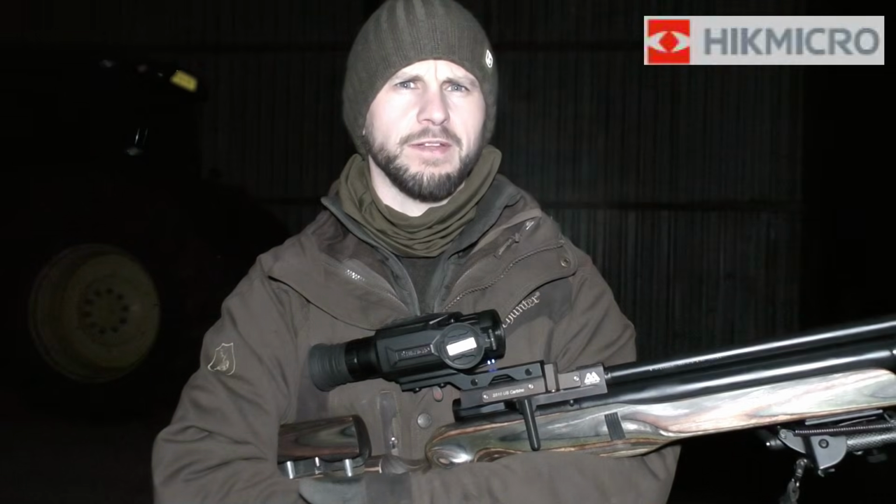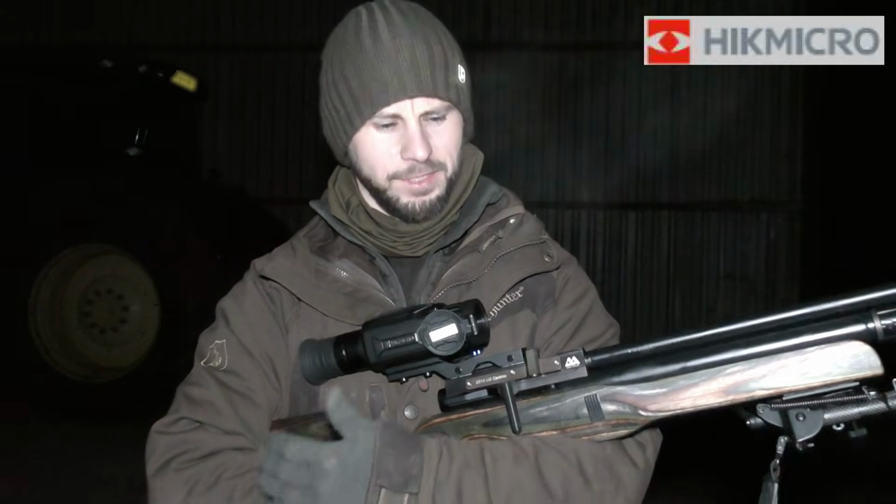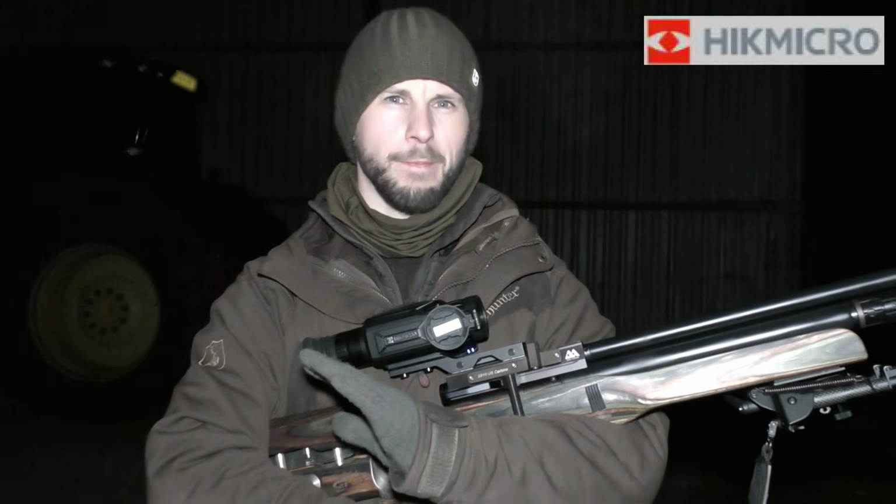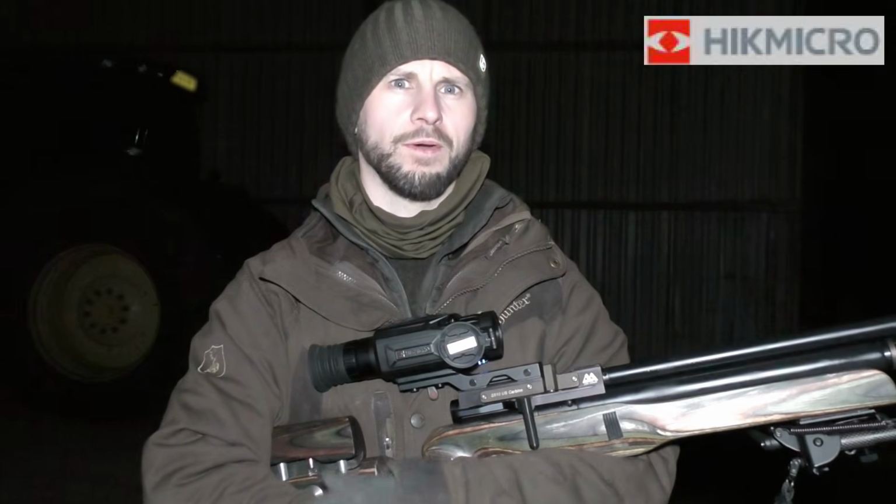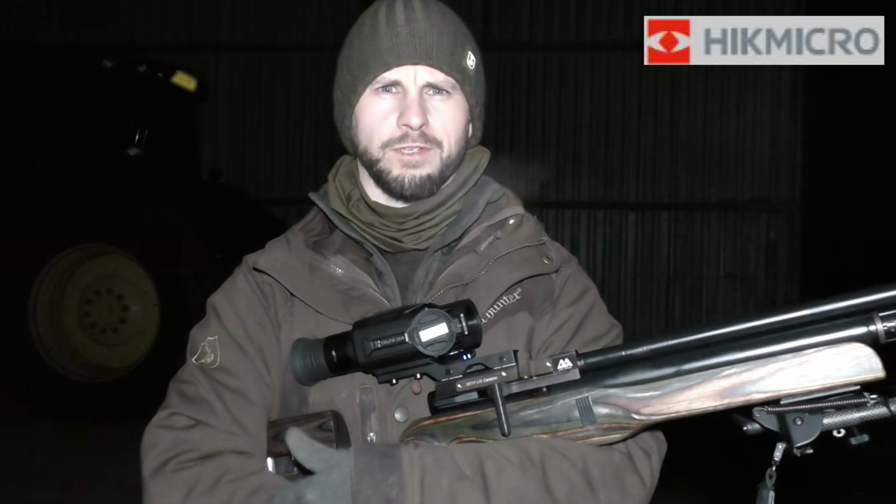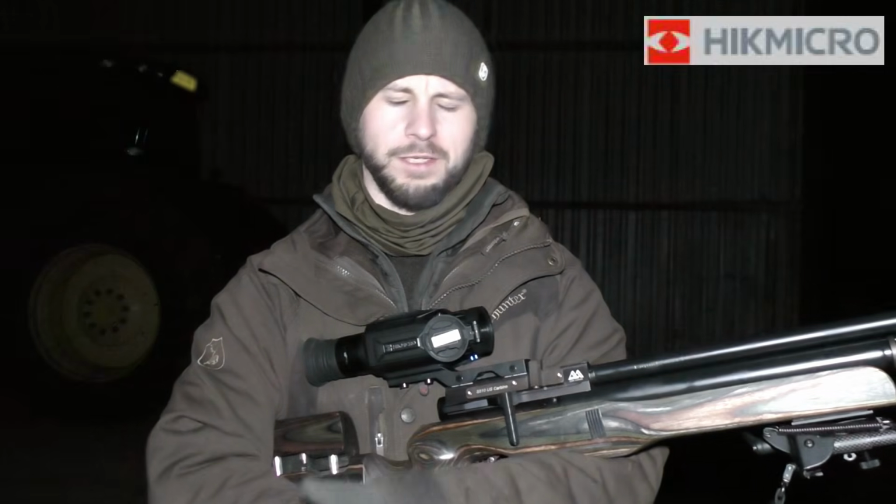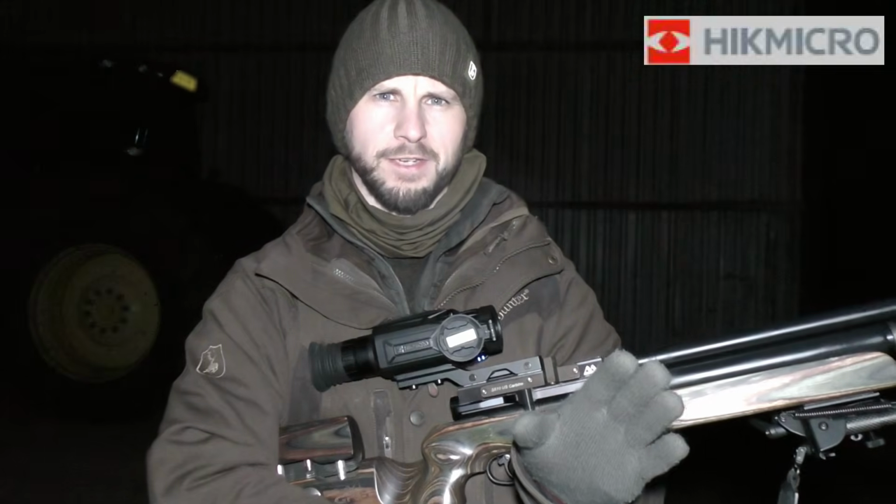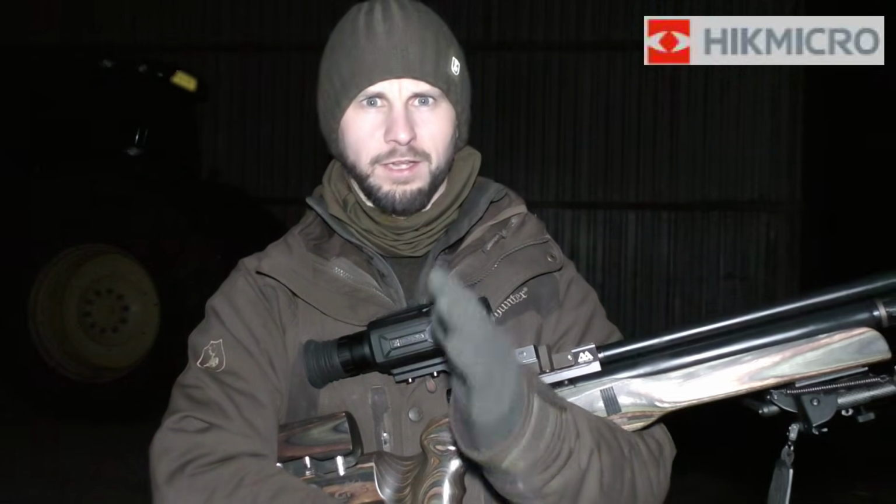Like I've said earlier in the video, this is generally a close range thermal scope. So as long as you're keeping those distances under 100 yards, you'll be more than capable of taking anything out with this budget scope. This is mainly designed for shooting under 100 yards. So your rats, your rabbits, perfect, maybe the occasional fox. Don't expect to be going out to further distances. Keep it under 100 yards and you'll be more than happy with this product.